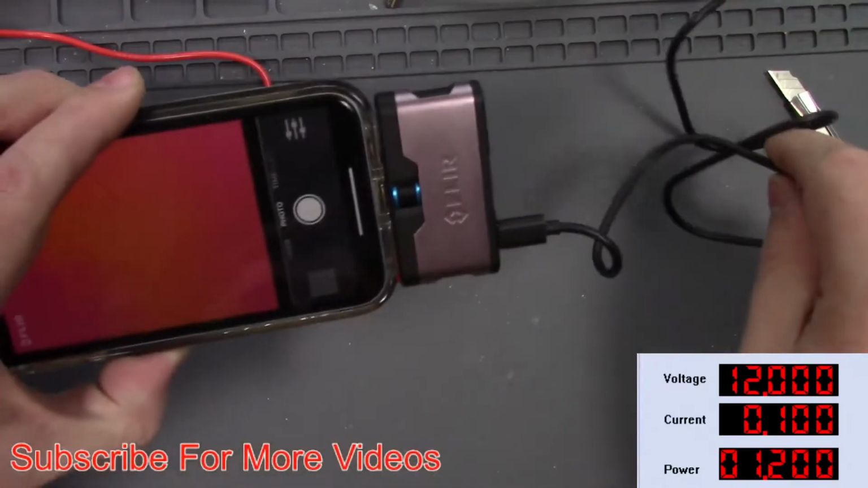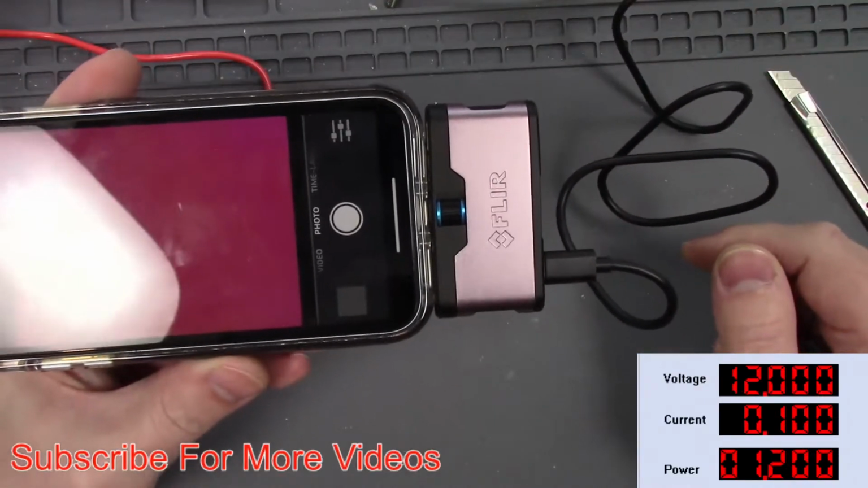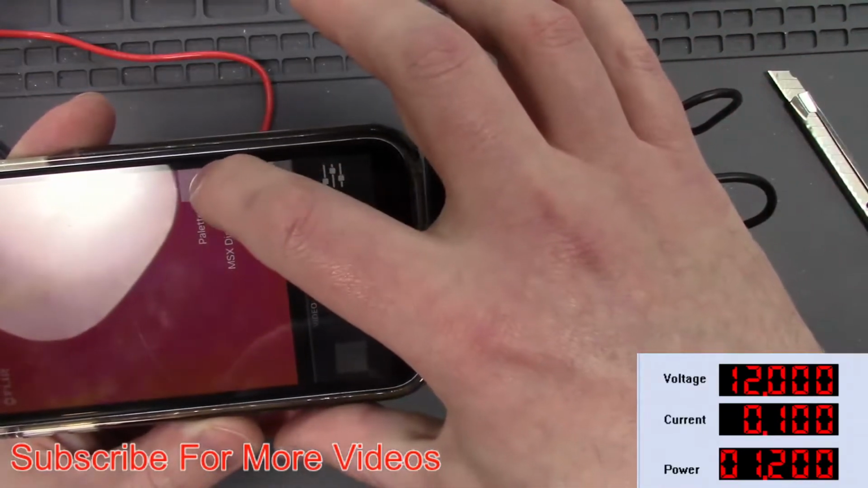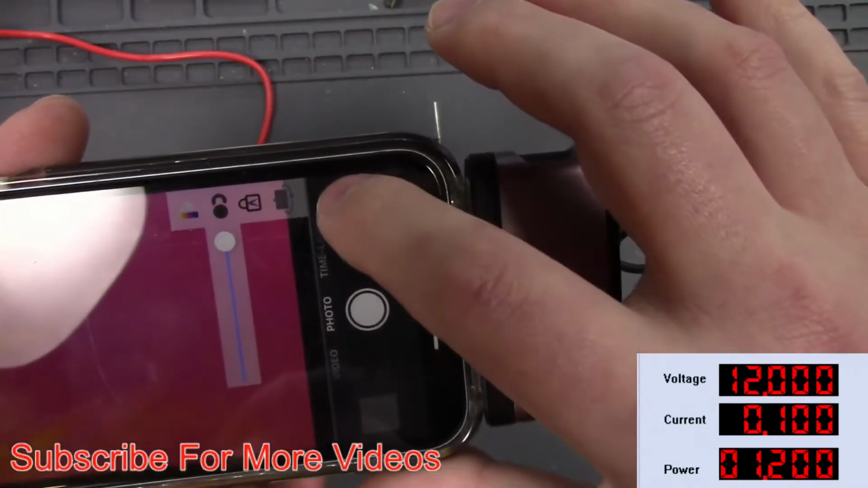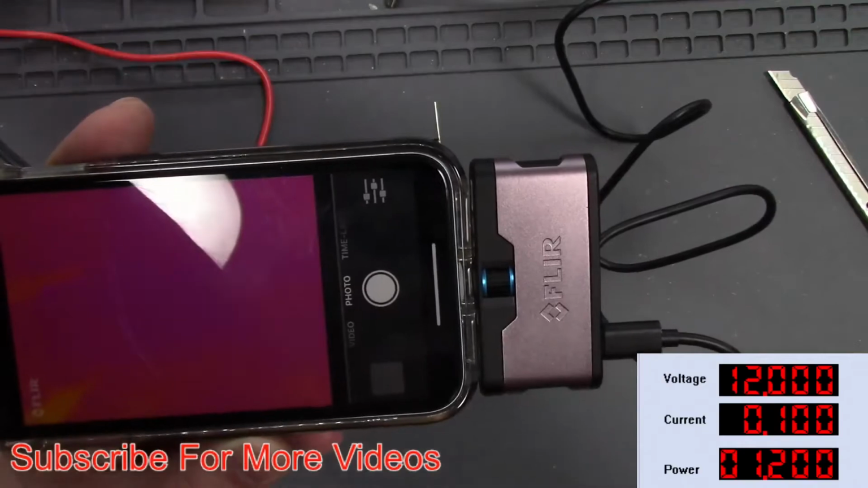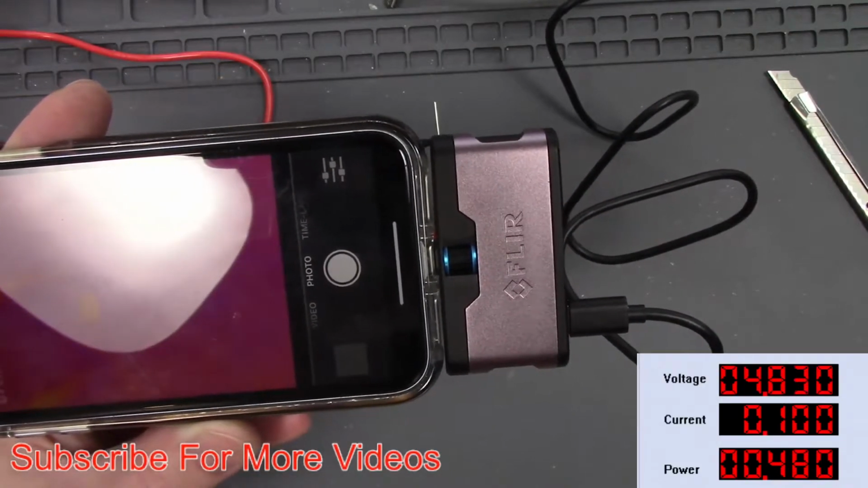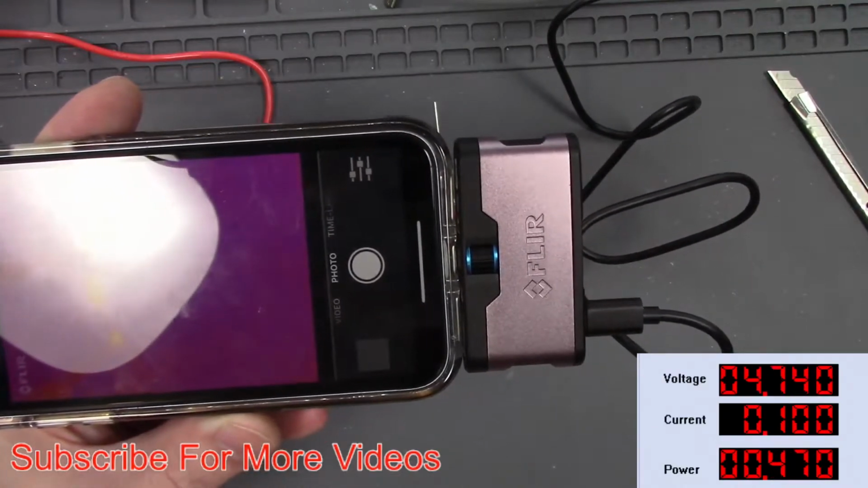And we're going to hold this camera so you can see it over the resistor. Okay. Now I need to adjust the distance. Okay. Now we're going to see if that resistor heats up when I turn this on at 100 milliamps. Okay. Right now we're at 480 milliamps, and as you can see, that resistor is getting hot.